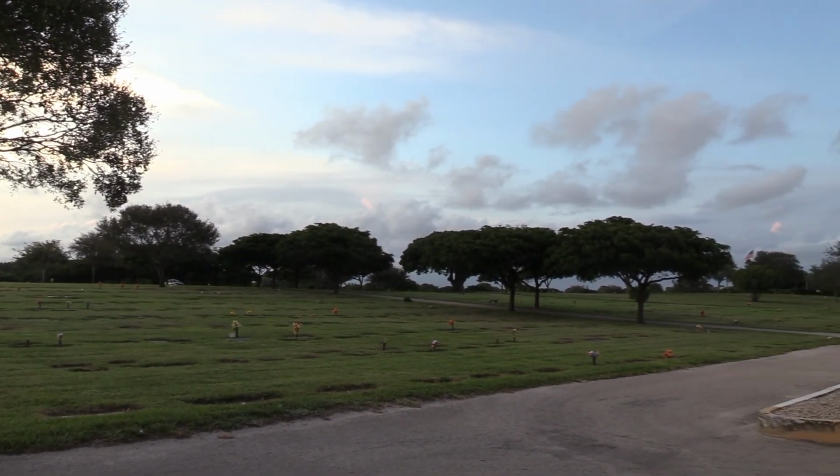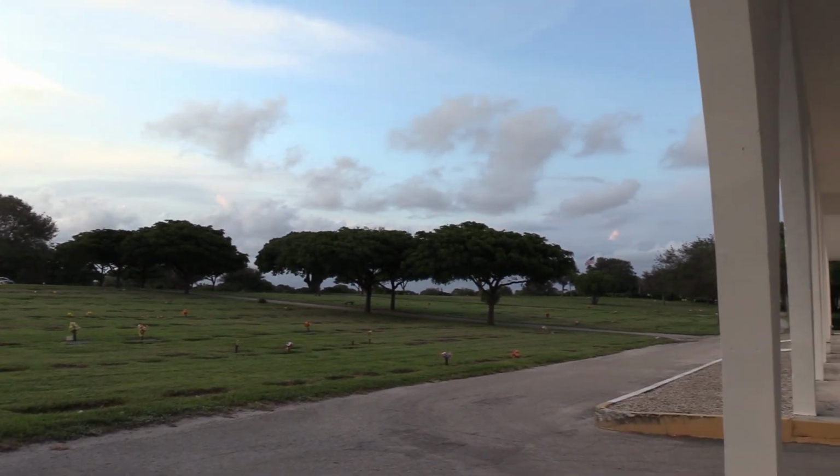Now I know the last time I used the binoculars it was a little shaky, but I've been practicing a little bit and I've got it on the tripod, so I think it'll be a little better this time. So we're going to give that a go.